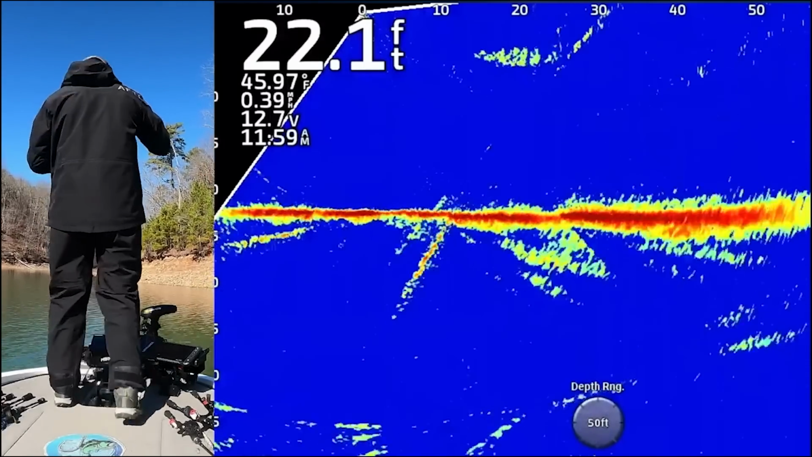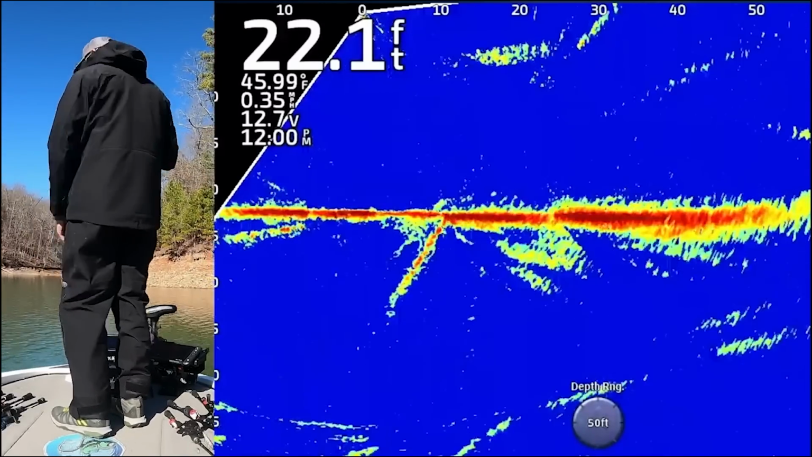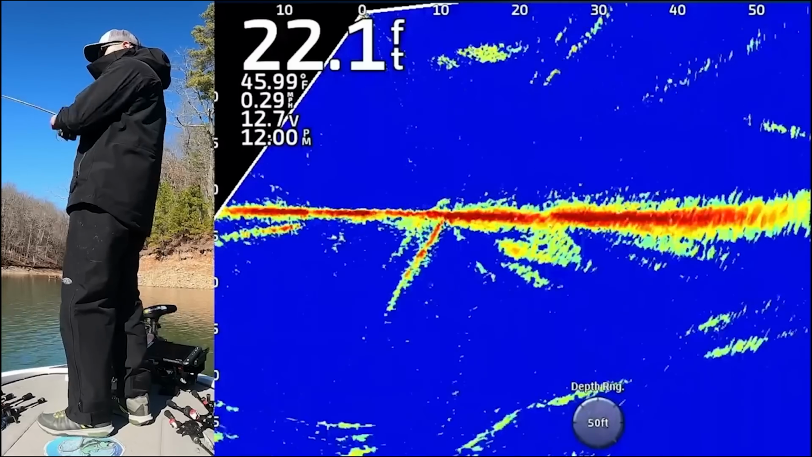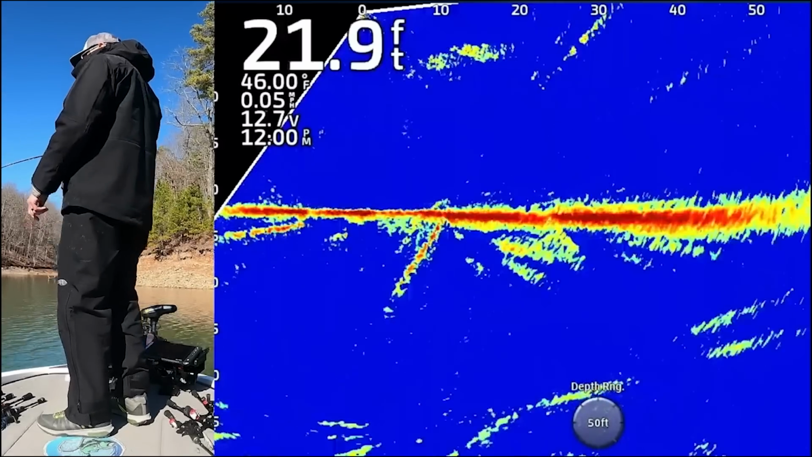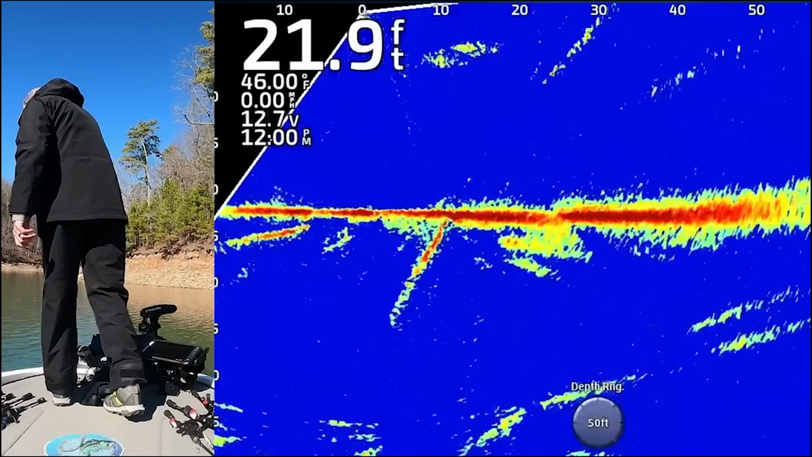Ooh, that's a good one. Still biting the Damiki rig, even though these fish are, you can see, pretty close to the bank. So, oh man, what do I got? This is a good one. They're not that deep by any means. That's a really good one. Oh my gosh. They're sitting up here in 10, 12 feet of water.